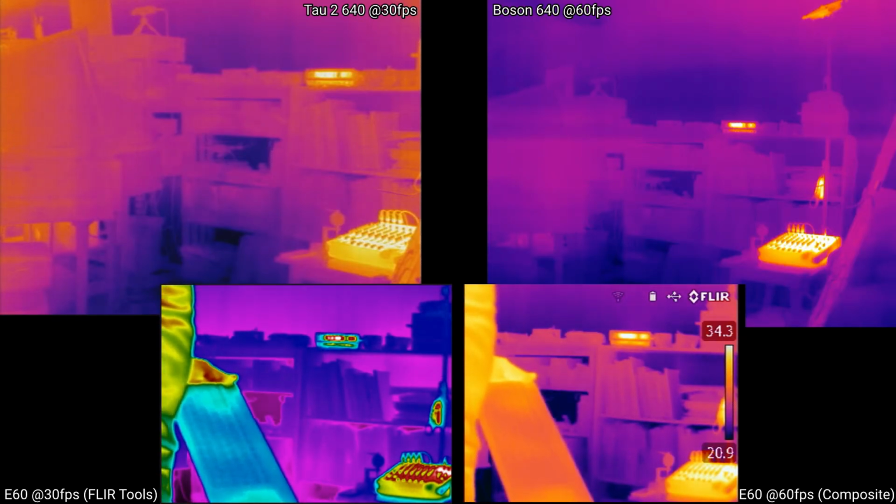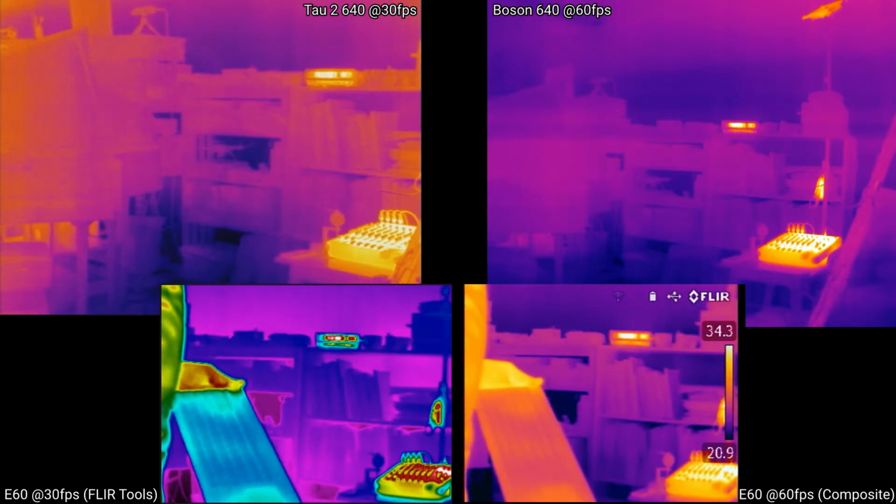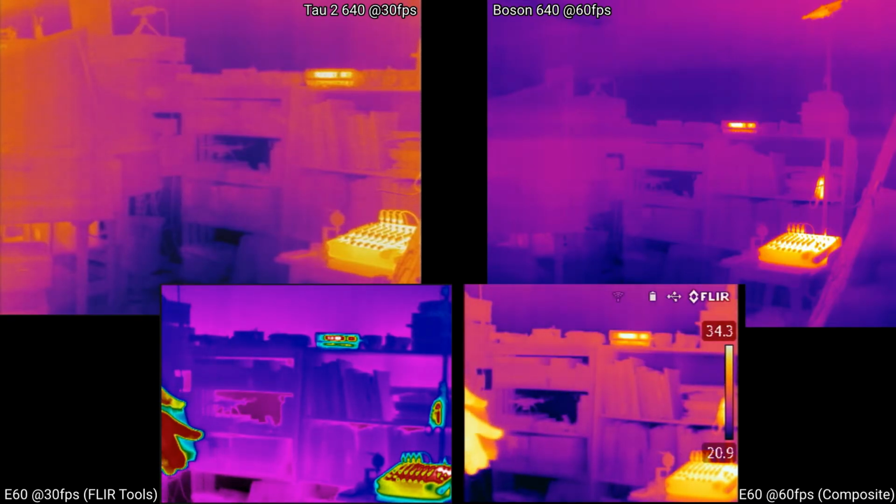The lens on the Boson is maybe bigger than the Tau 2's lens, but you could fit 4 cores in the same size if you wanted to. So there's a lot of capability there, and the app does give you a lot of control over the options. But it seems like even with the more advanced correction algorithms and contrast algorithms, the thermal sensor just doesn't have the same sensitivity.